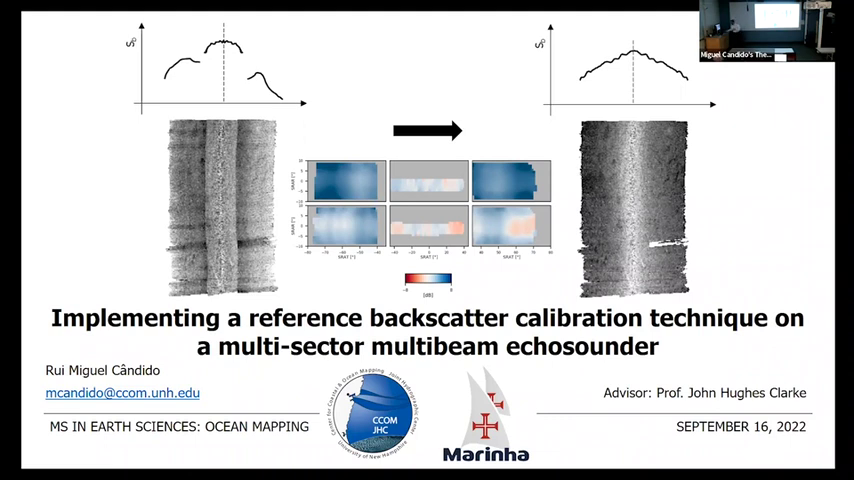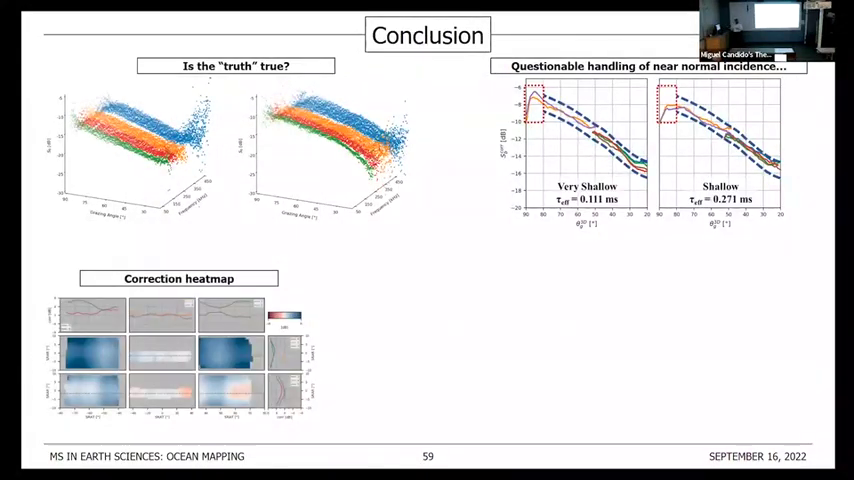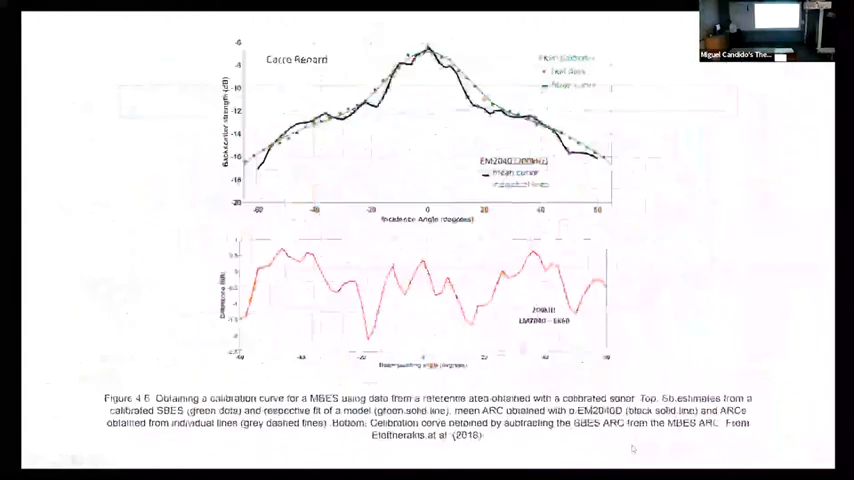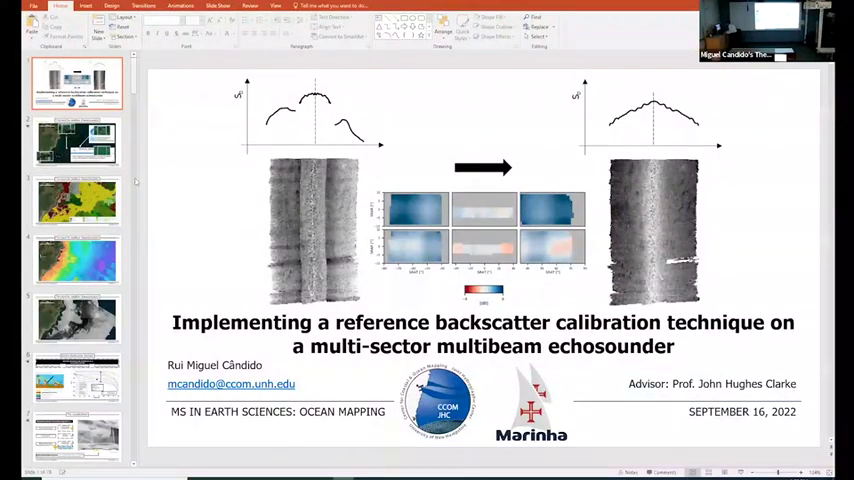Yes, but what I was talking about. For this problem that I have here, it doesn't take a big grazing angle error to affect the insonified area and get that bias.